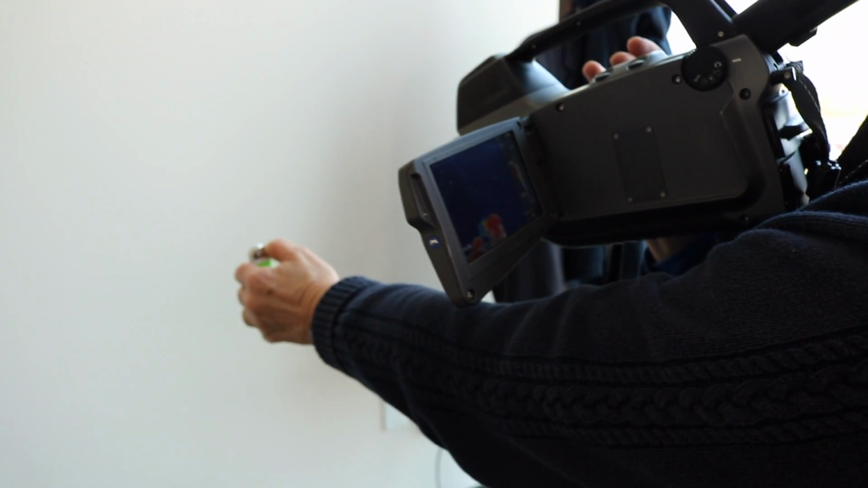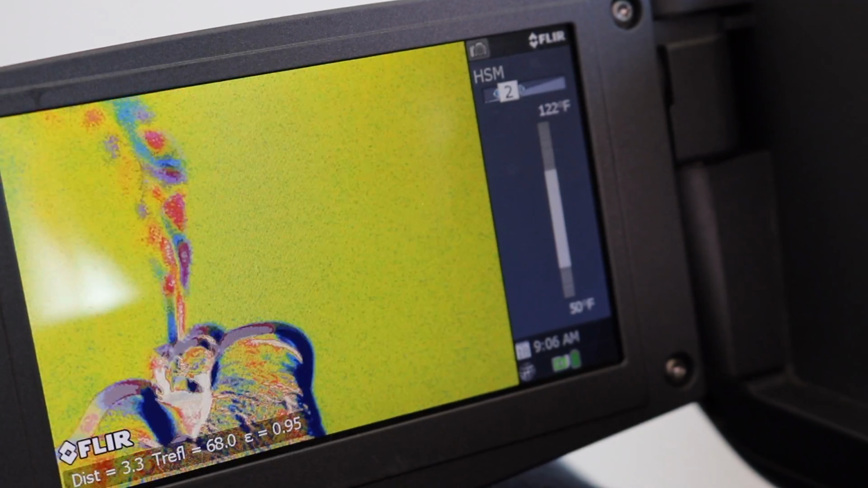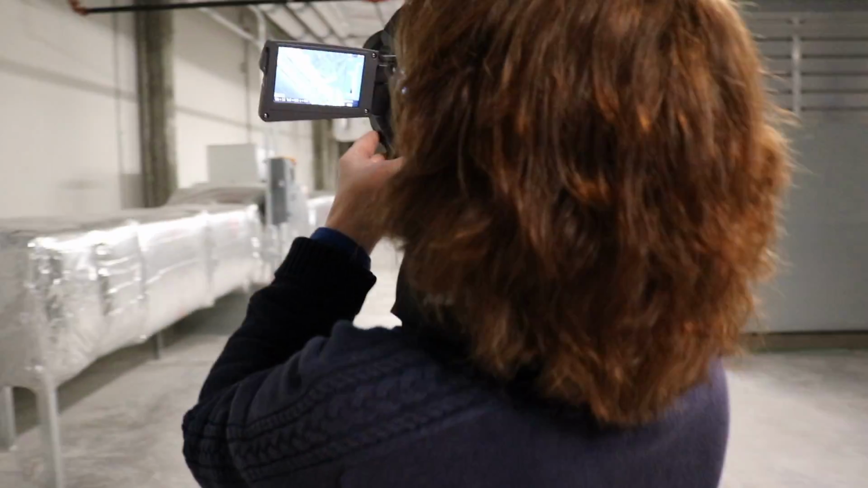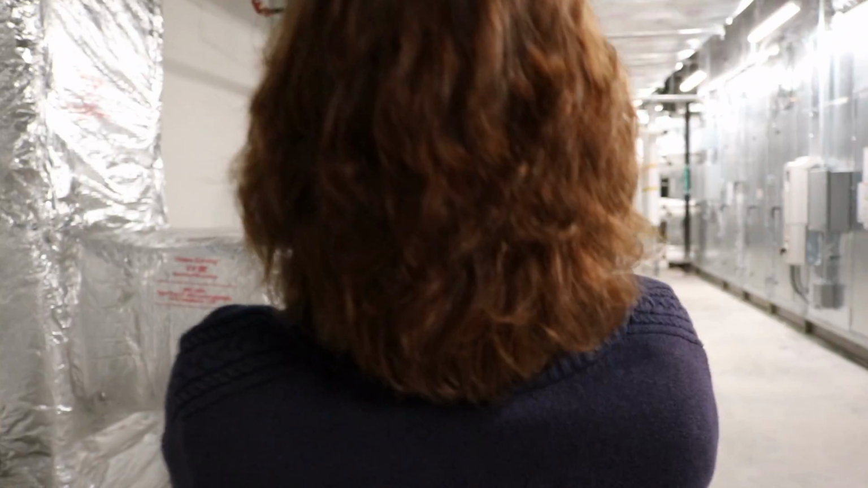I can put it in high sensitivity mode if you want to see it there. And the ones our camera's looking for are VOCs, volatile organic compounds. Those are very often pollutants or products at chemical facilities, and very often they are byproducts of manufacturing facilities. And most facilities have methods of control before those VOCs are emitted to the atmosphere. They're pollutants which have effects on our health and our environment.